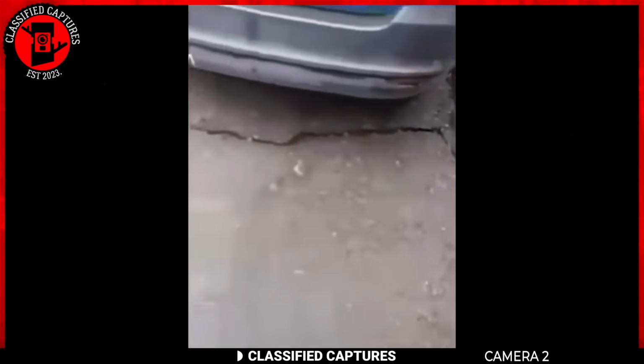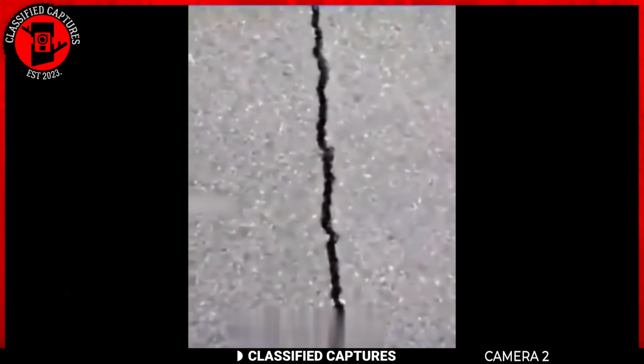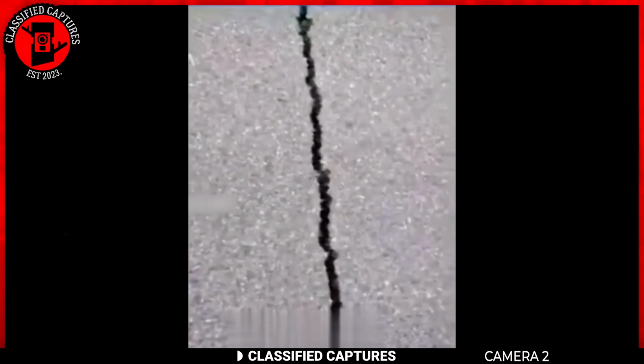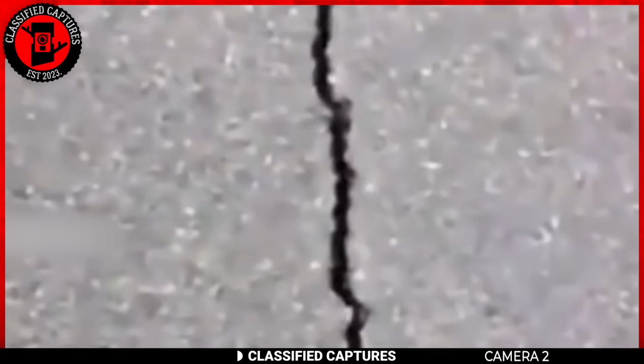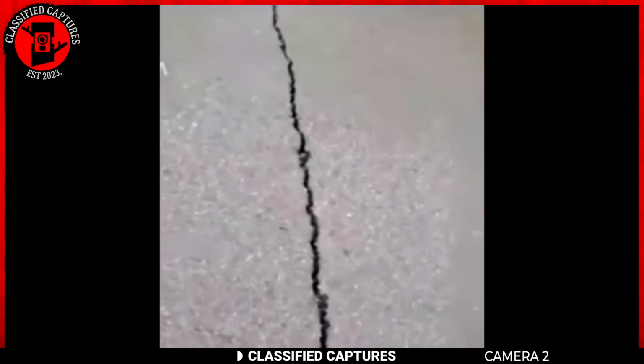One plausible explanation is that the crack is responding to changes in pressure, causing it to contract and expand. To them, it's not the Earth breathing, but rather the result of dynamic forces at play beneath the surface. What's your take on this pulsating road, a dance of the Earth, or perhaps just a geology problem?